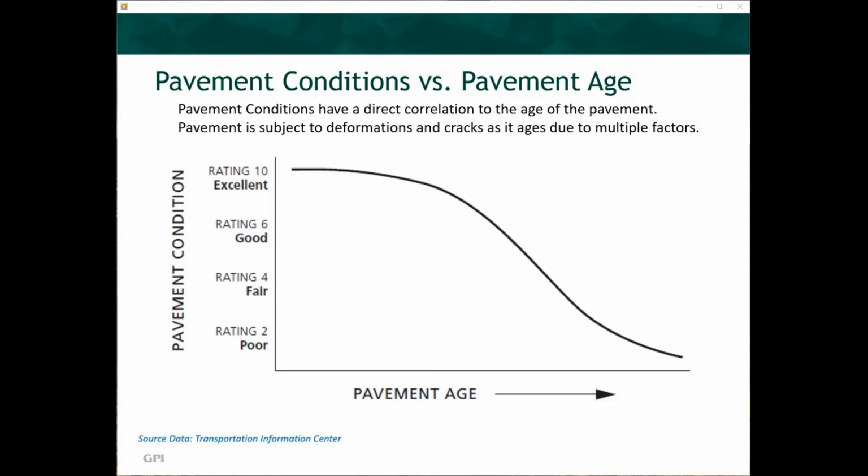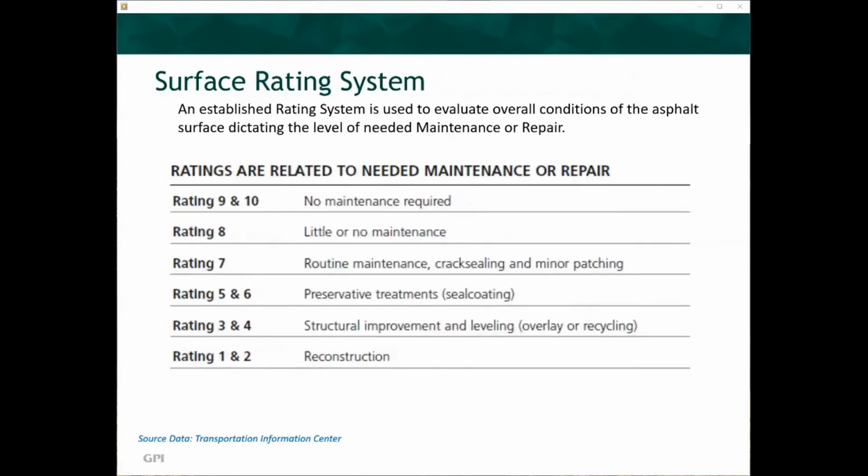New pavement receives a rating of 10 and is, of course, in excellent condition. As the pavement ages, it changes to a rating of 6 in good condition, then a rating of 4 in fair condition, and finally, very old pavement will have a rating of 2 or less in very poor condition and requires complete reconstruction. An established rating system is used to evaluate overall conditions of the asphalt surface, dictating the level of needed maintenance or repair.